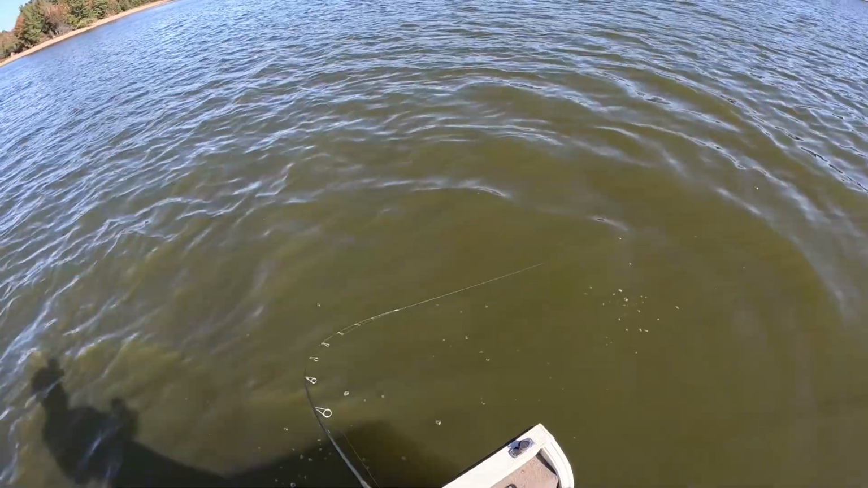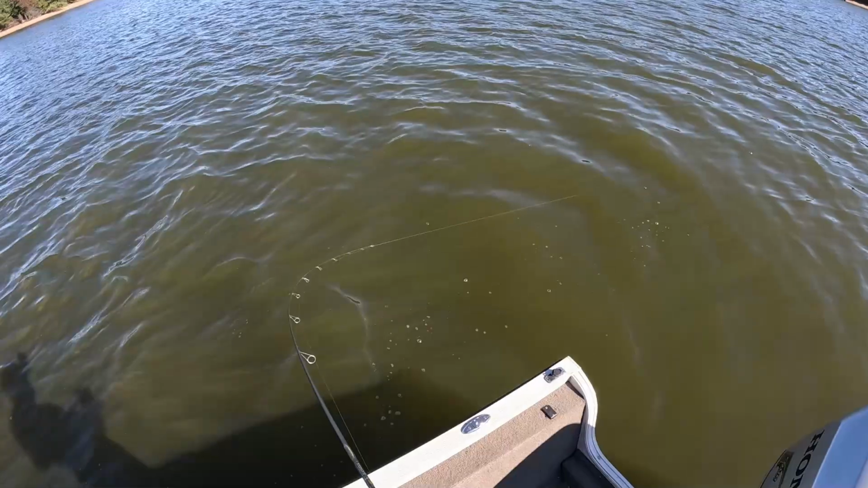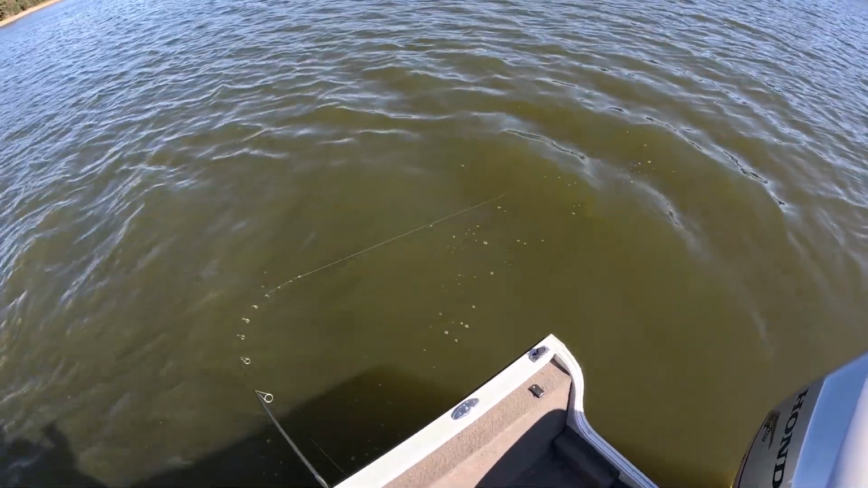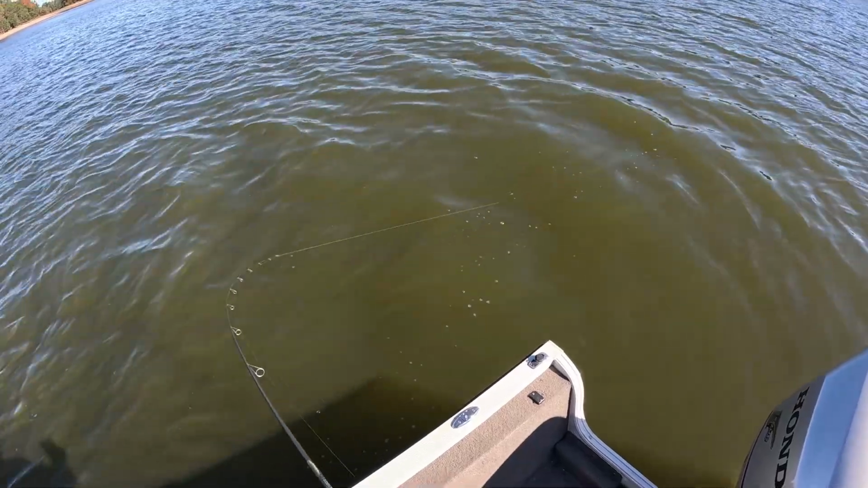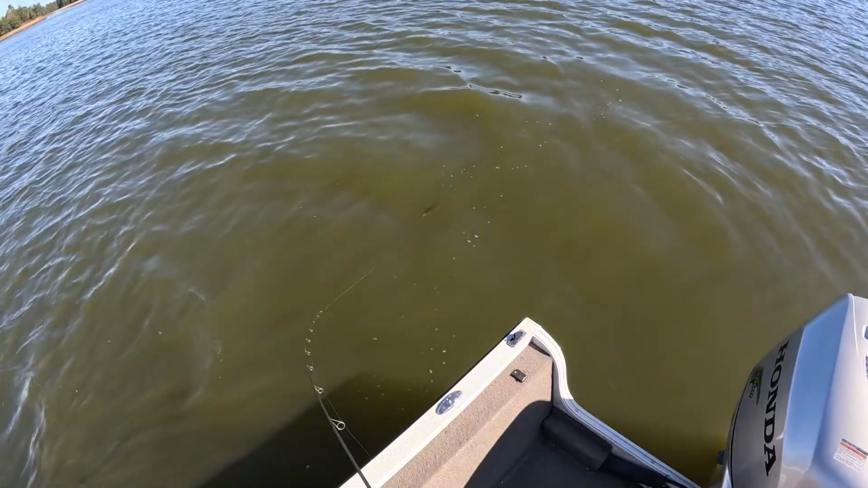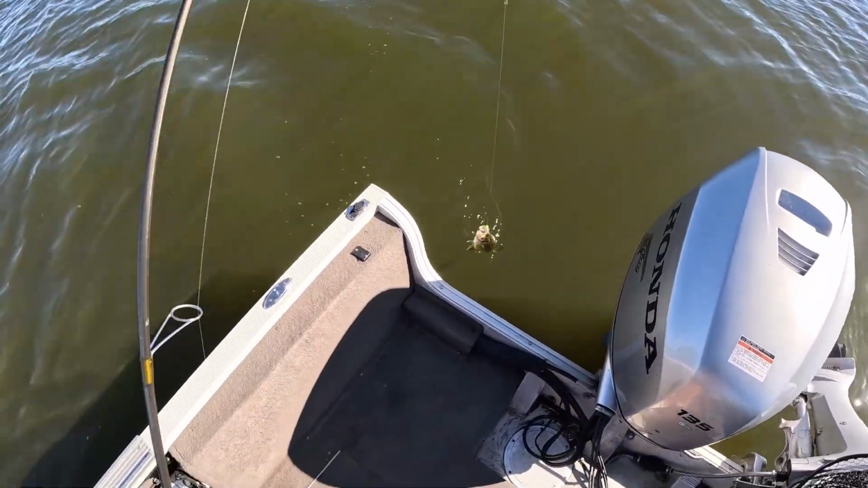Yep, right there. See how I felt him hit it? You guys probably seen my rod thump, and I let him just load up on it just for a second. A lot of times they hit it on that initial strike and they'll come forward with it. And then I give them just a second and lay the beans to them.